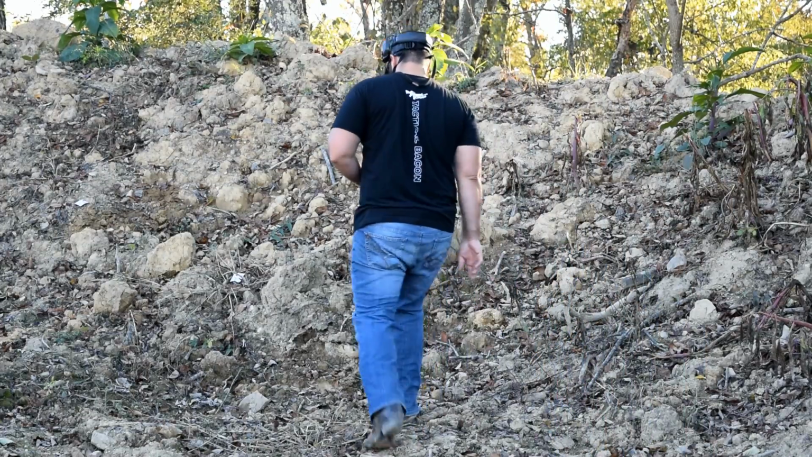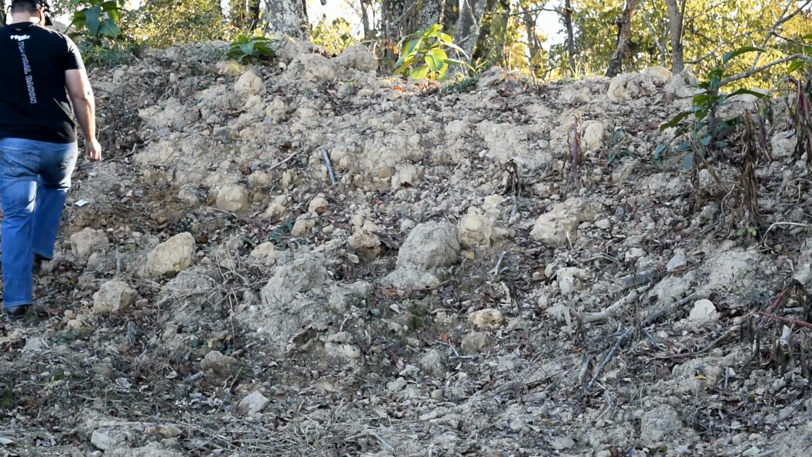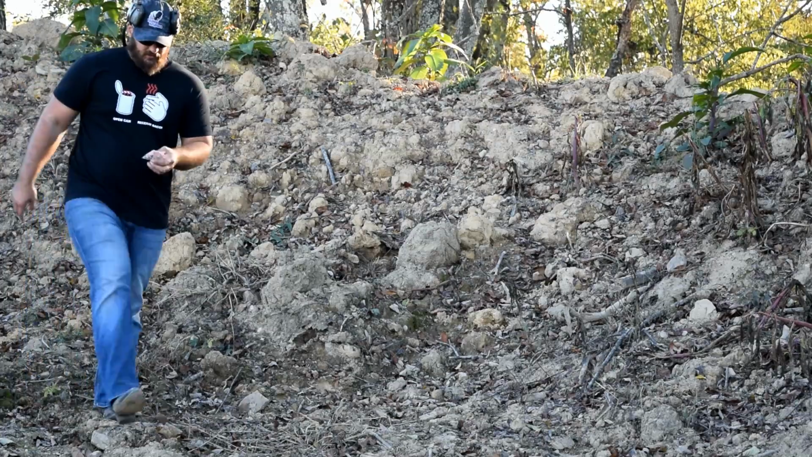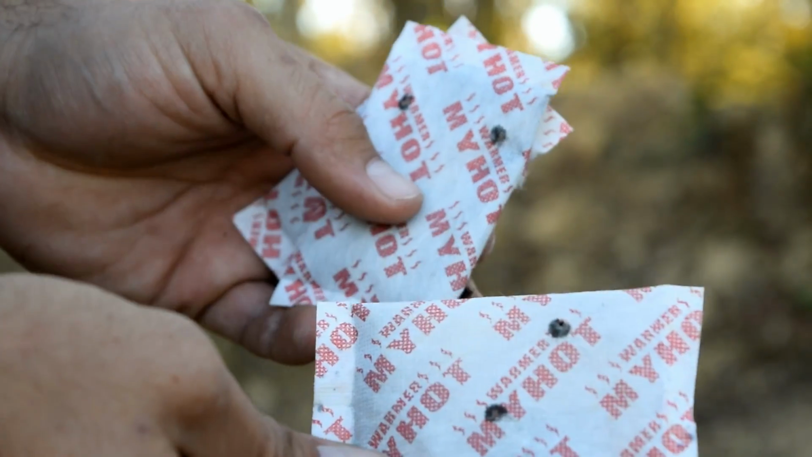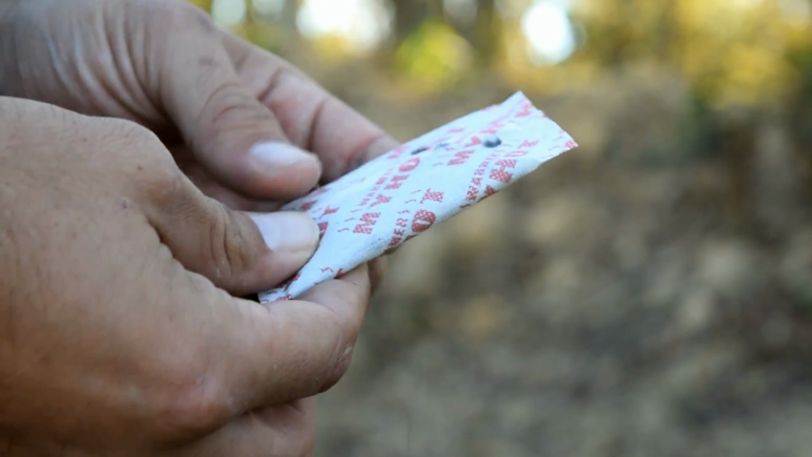I wasn't quite sure what the hold should be for that particular distance on that optic, but we've got a couple here. Let's see if we can get these to focus in here. Maybe, please. There it is. So, a couple hits on that one, a couple hits on that one, and 3 on that guy right there.